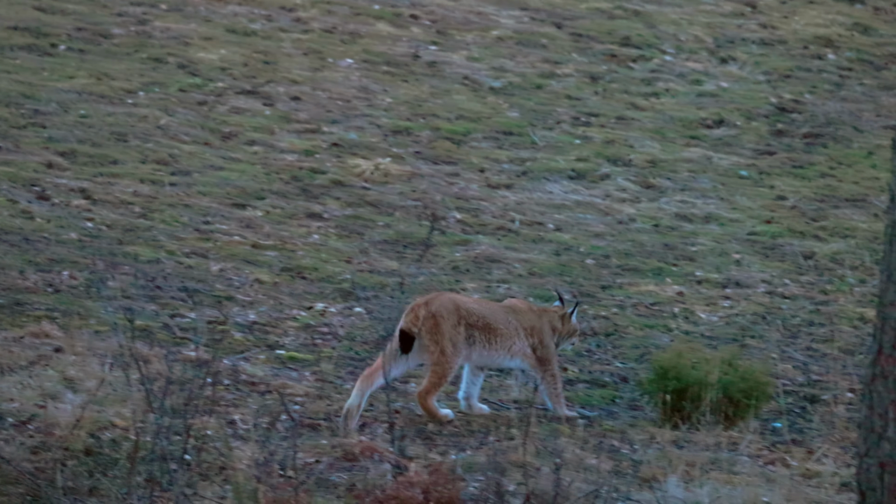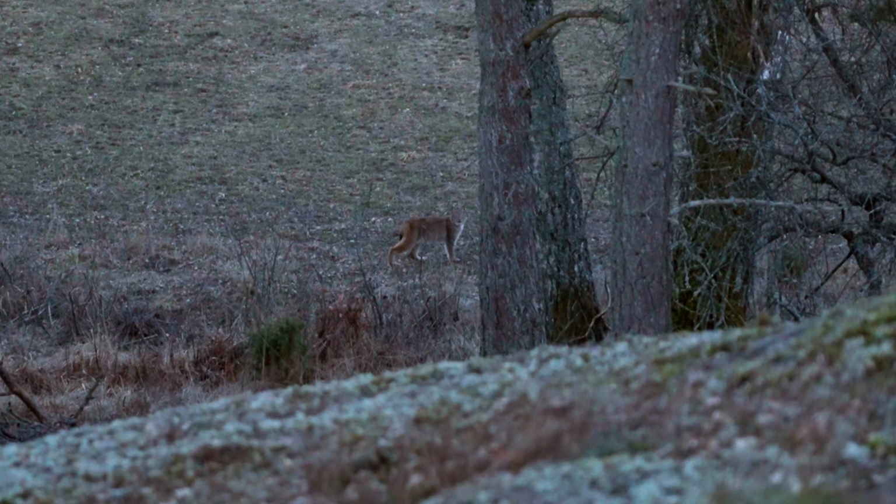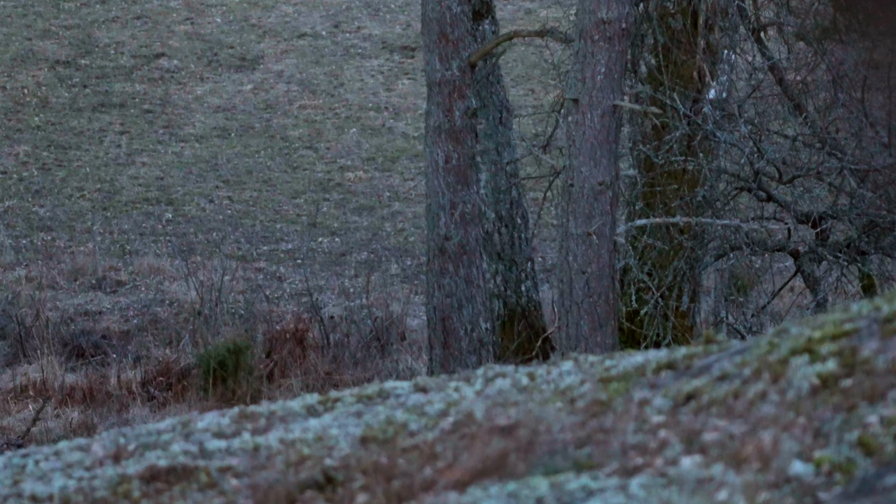You cannot decide to see this animal. The lynx decides to see you when the time is right. Living without creatures as wild as this back home, it just feels like something's missing.